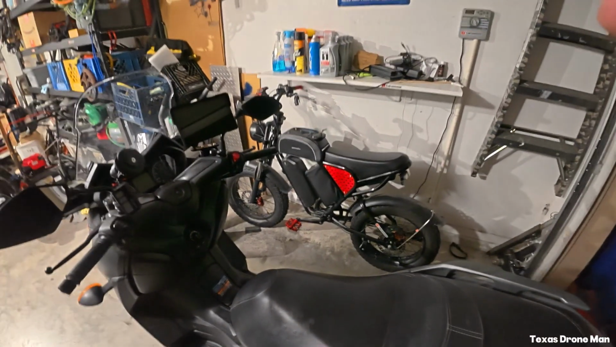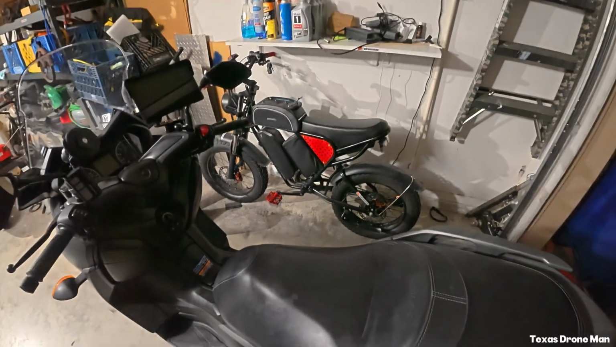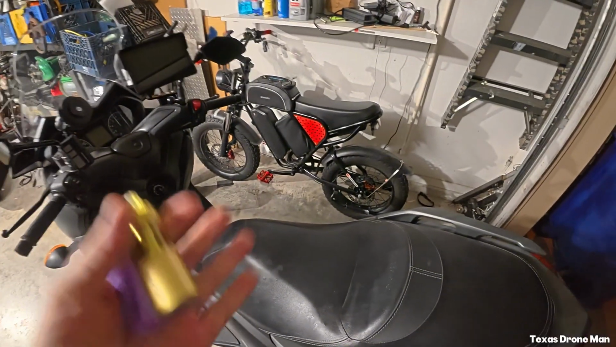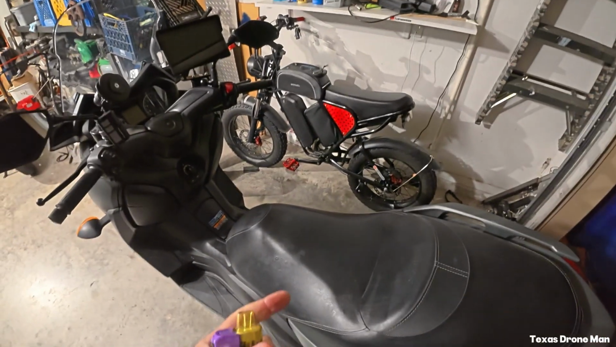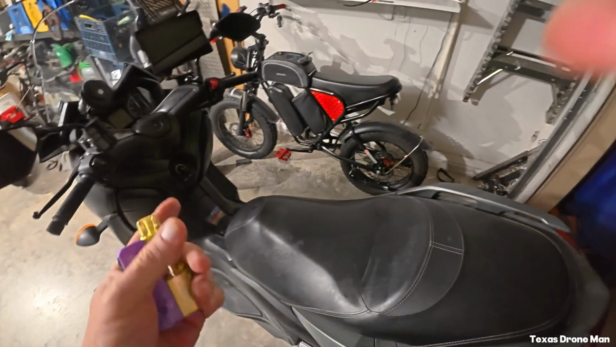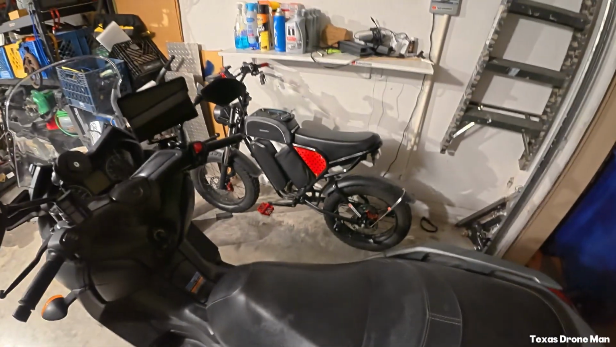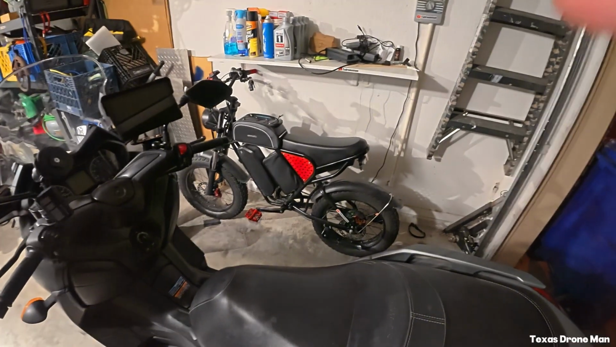But like I said, if you don't know what the connectors are, take a picture of it. Pop the seat off. Take the picture of it. There should be numbers on it, like the XT or whatever, XT60s or whatever. I can't remember the initials. It's been a while, but hell, take a picture of it.